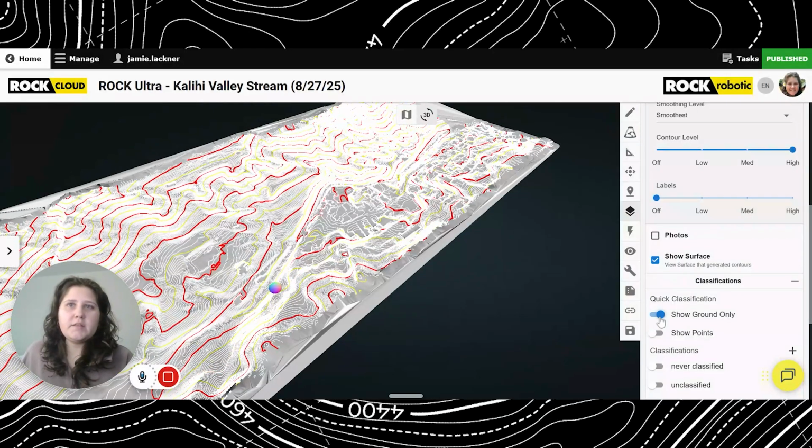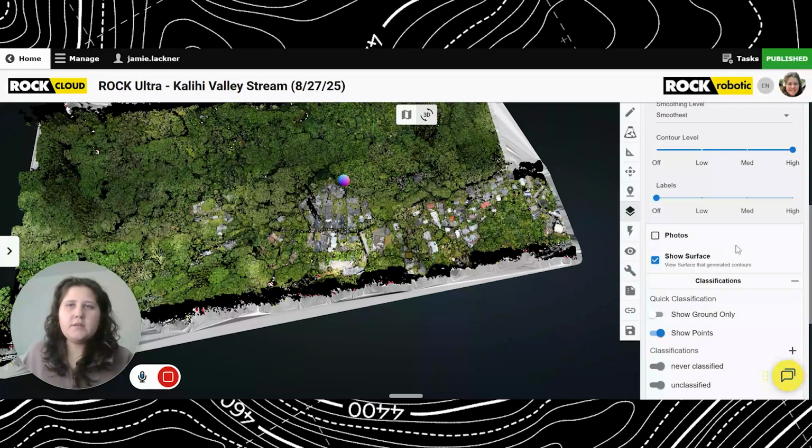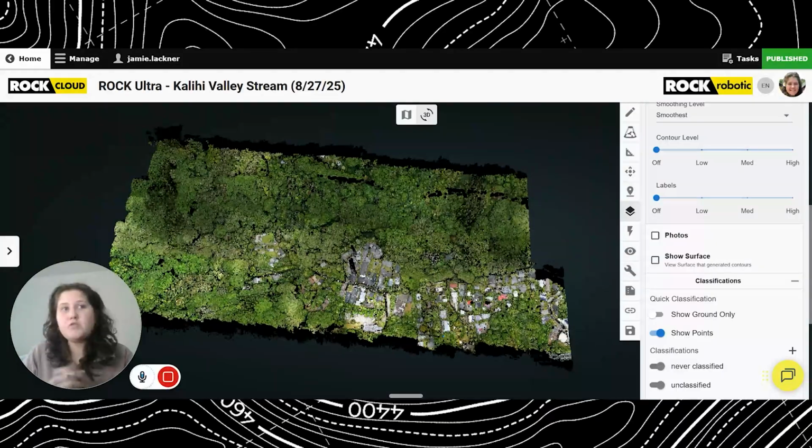But I honestly think it looks prettiest if we show all points, turn off the surface model, turn back off the contours, and just kind of look at its RGB natural beauty.